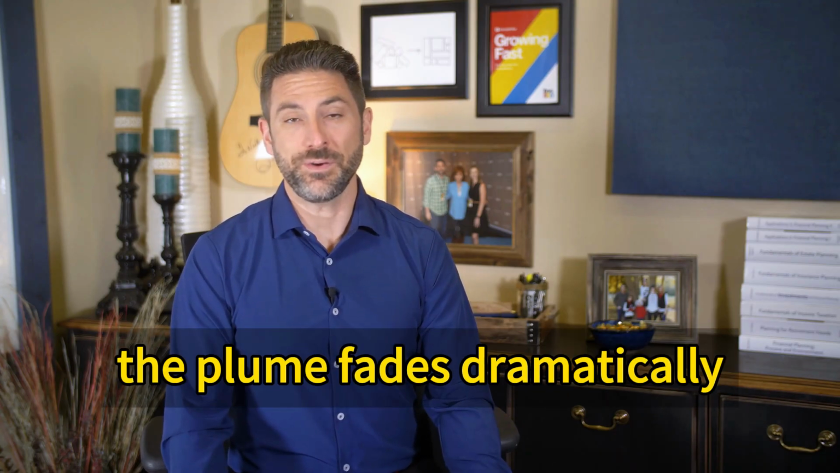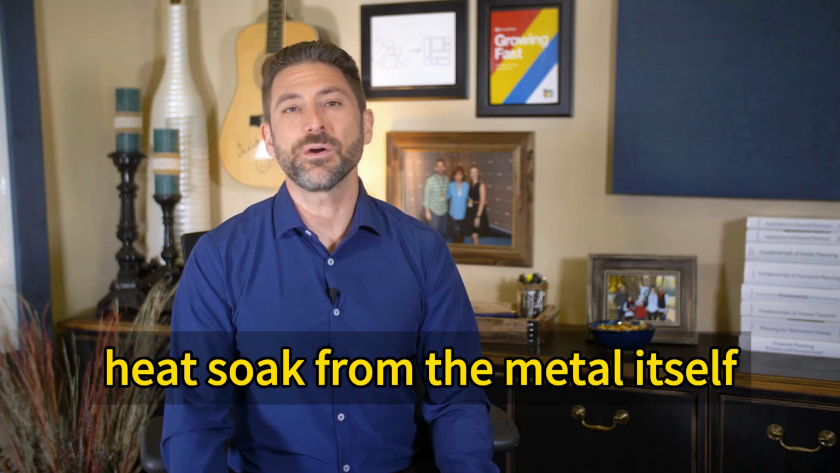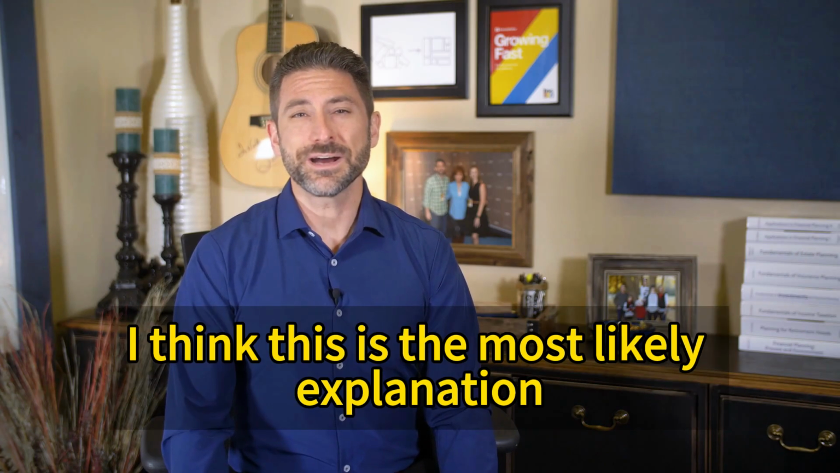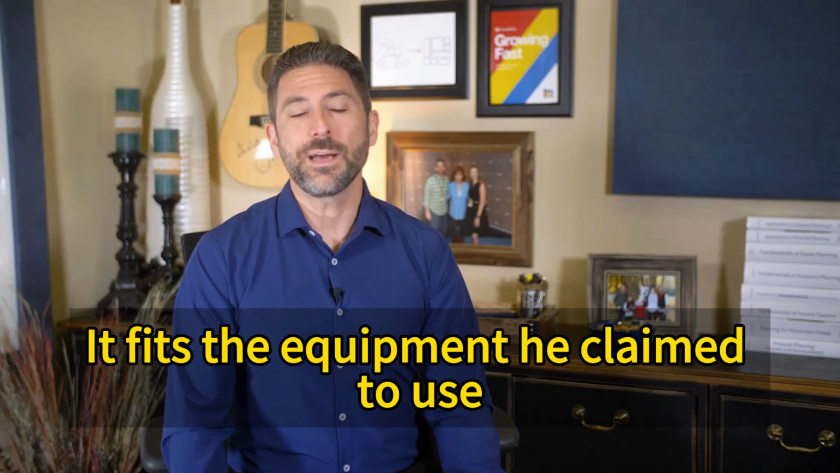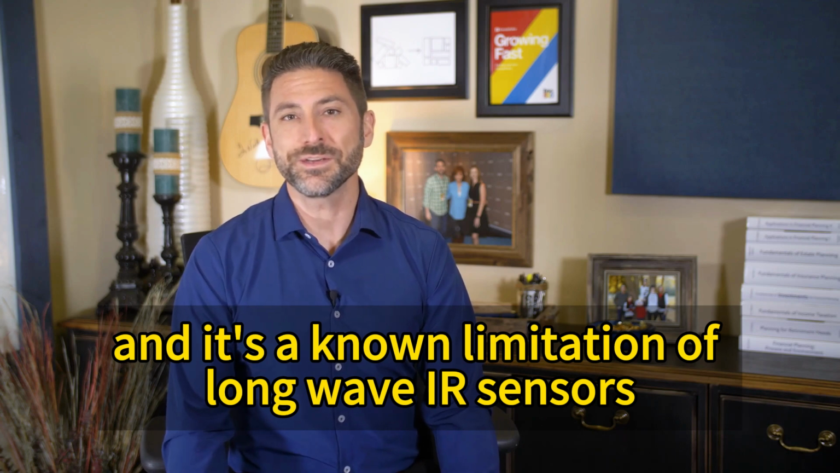In that band, the plume fades dramatically. You mostly just see airframe heating and nozzle glow. Heat soak from the metal itself, not the fire. So right now, personally, I think this is the most likely explanation. It fits the equipment he claimed to use, and it's a known limitation of long-wave IR sensors.